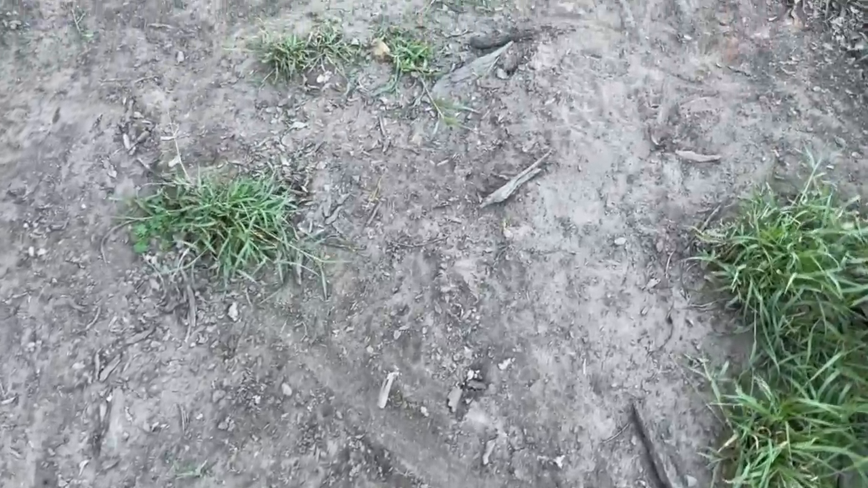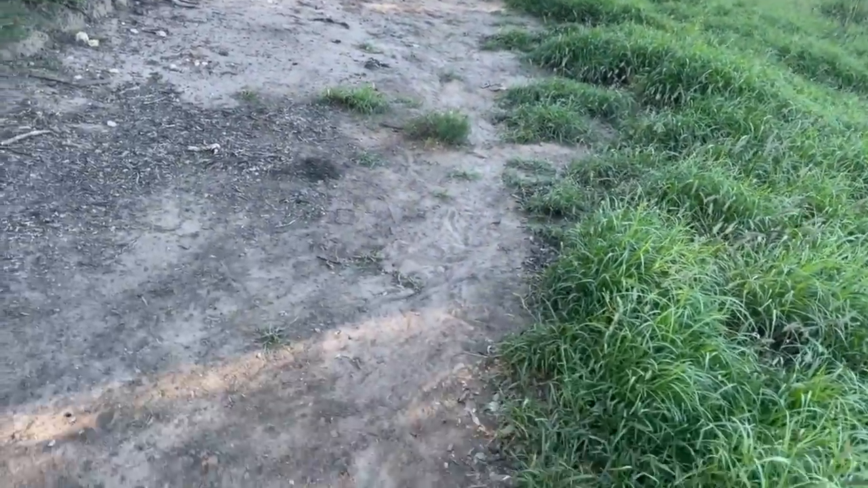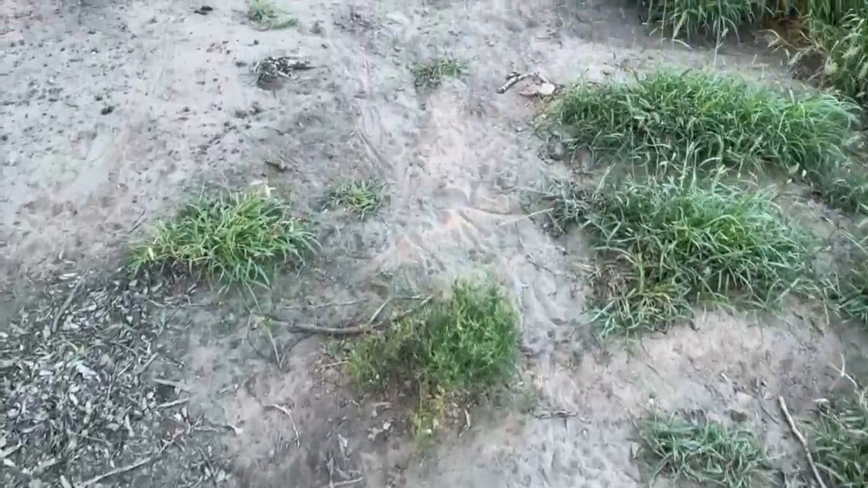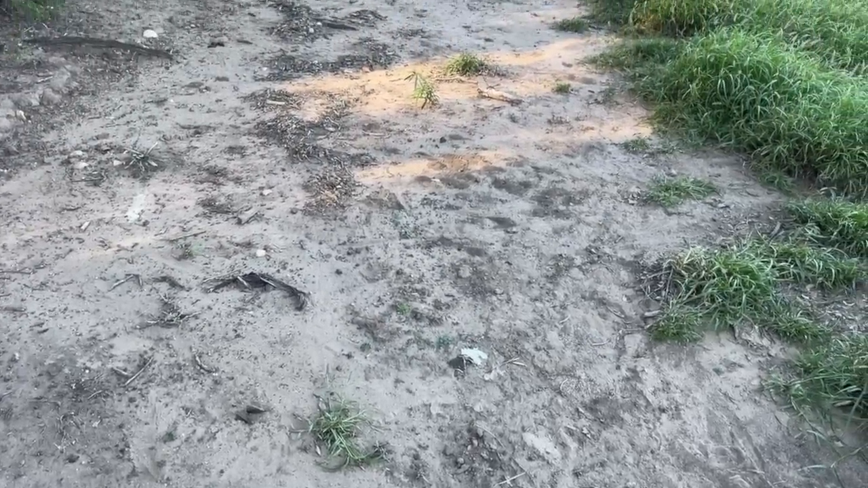Right, I'm just coming for a drive out here around the paddock again, looking around. It's been a few weeks since the rain, since I pulled the traps up, and there's a few dog tracks along the track here again, so I might have to bring some traps up here and set in here again and have a second go.